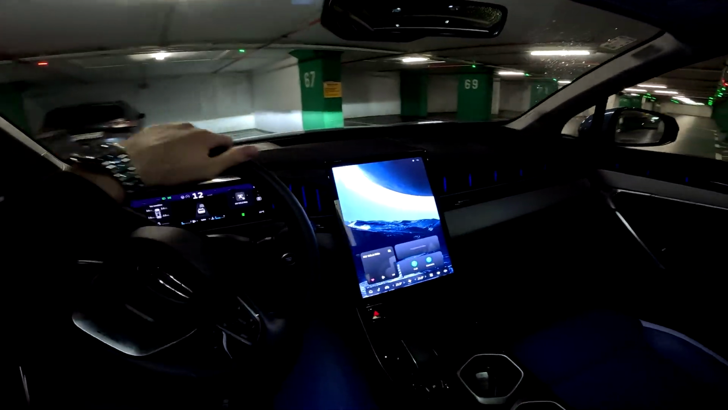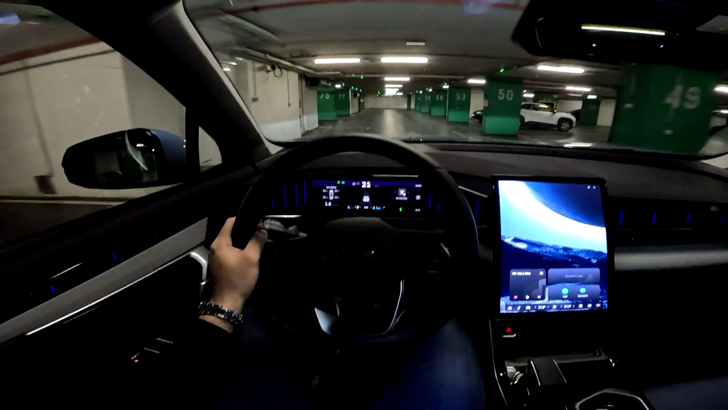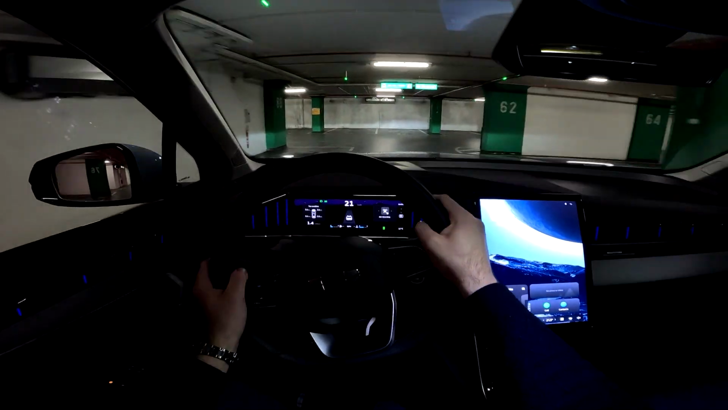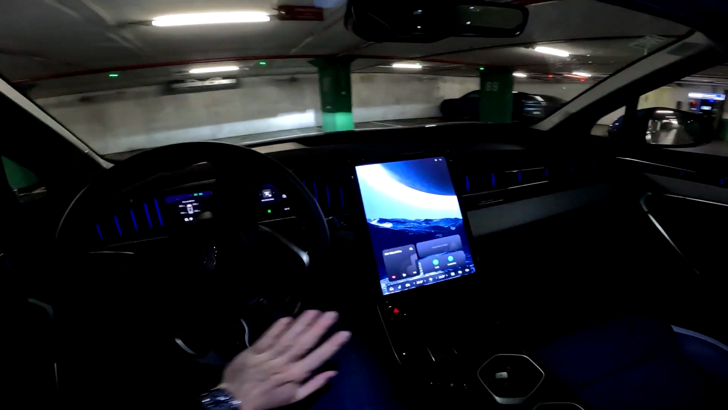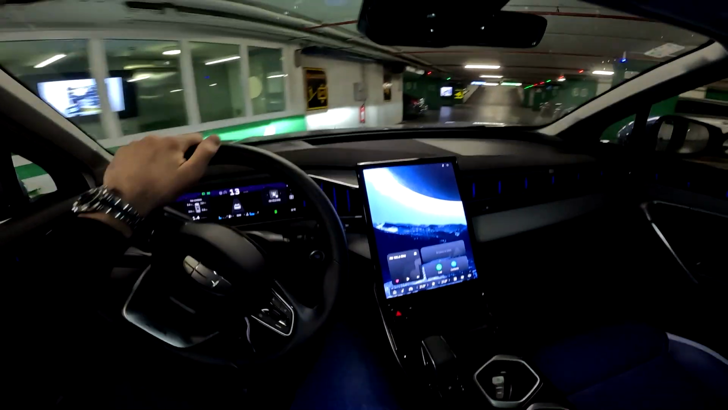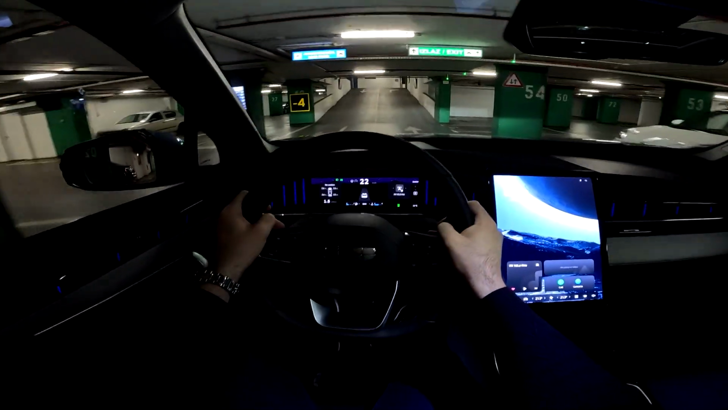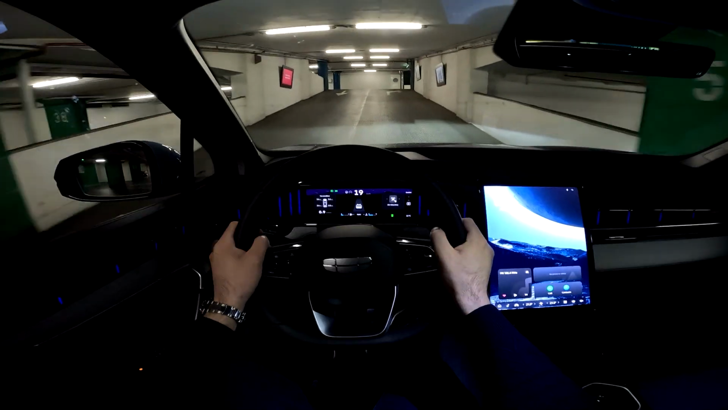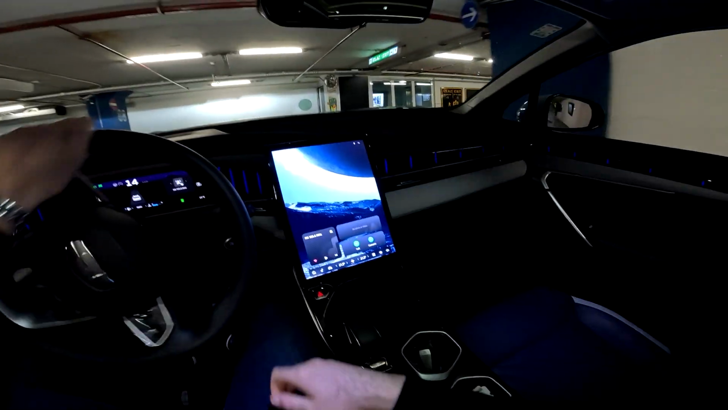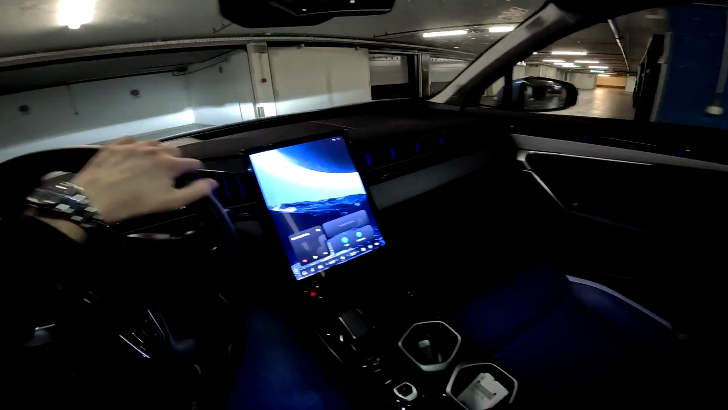Now you can also go for the stronger version with the 2-liter petrol unit producing 238 horsepower. That one has the all-wheel drive, and the acceleration on that one is 8.2 seconds. Top speed is 215 kilometers per hour. Now those are the two engine options for the car, but today's focus of course is this front-wheel drive 1.5 liter model, and I think you will enjoy the drive in the car just as much as I will.